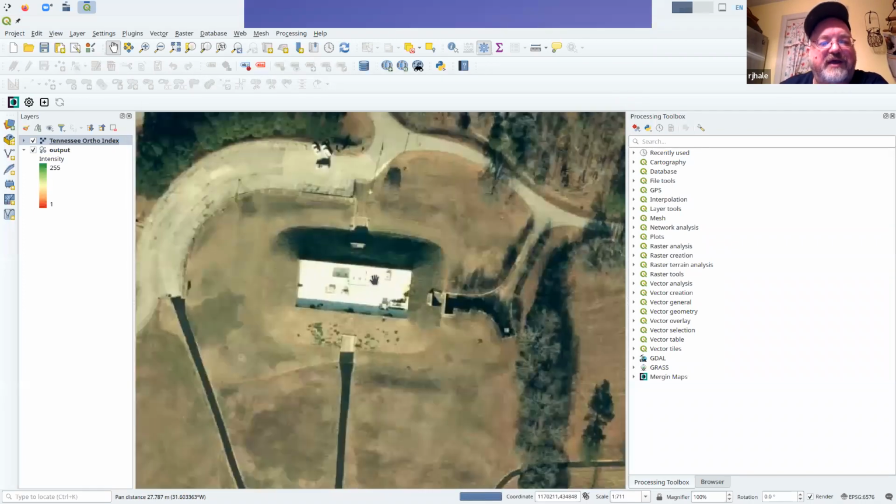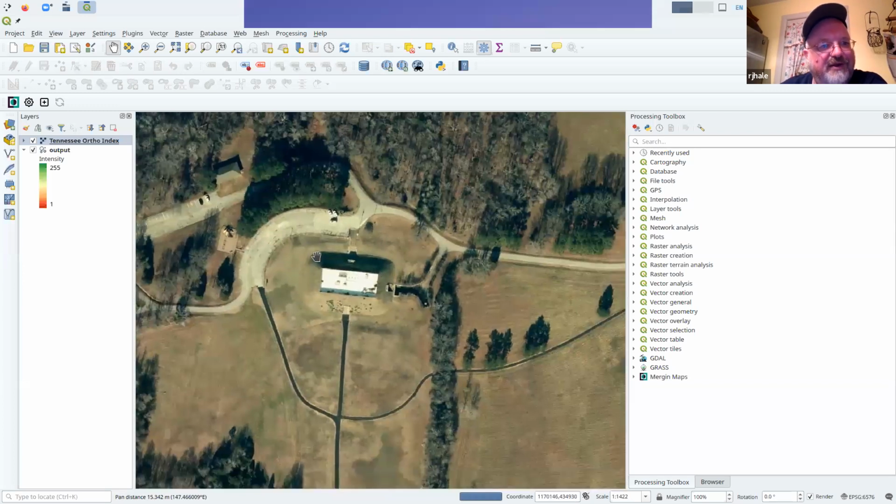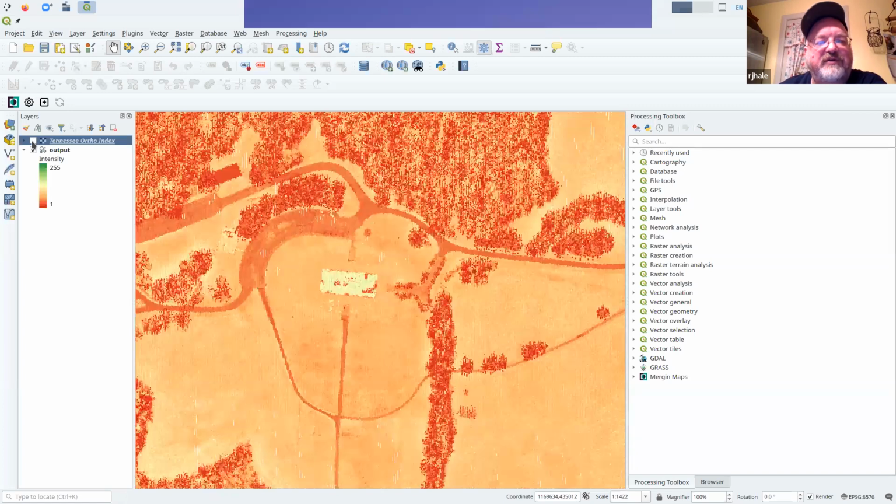So I'm guessing this must be their show and tell Indian mound. There's parking lots. There's this mound right here. If I turn that off, you're going to see that data. So you can at least start viewing intensity. You can at least start looking at classification of your point files. But what if you want to do it in 3D?